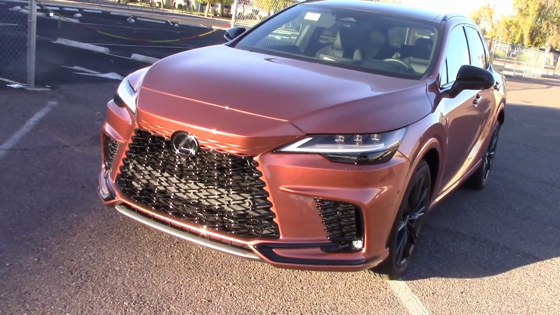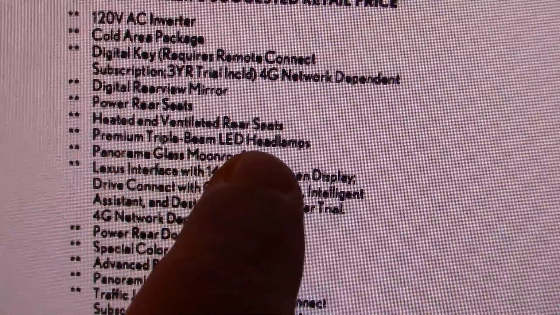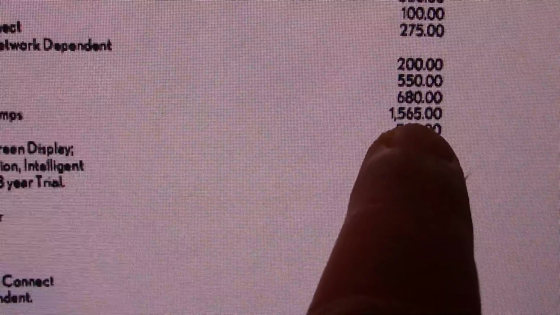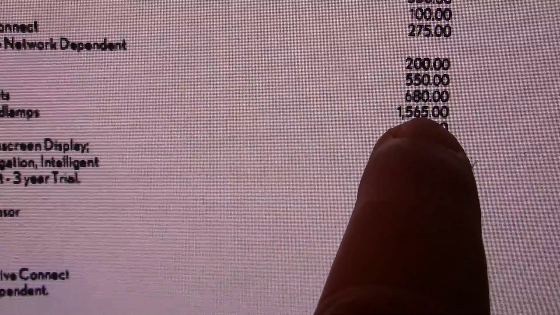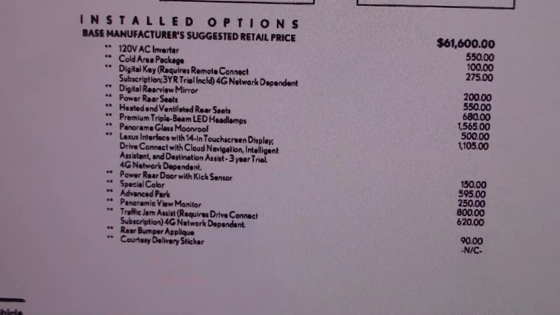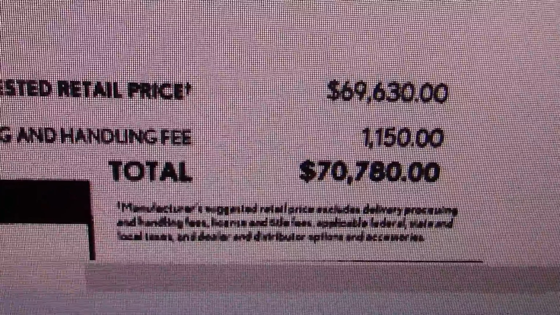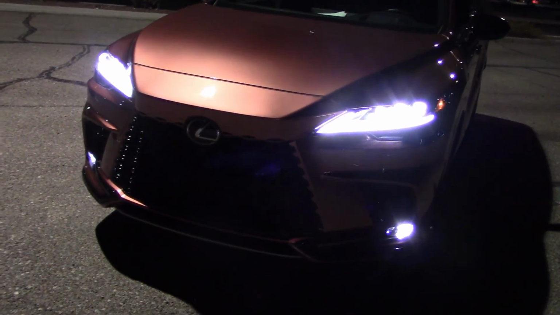We'll find out. And on this Lexus, they're charging us for triple beam LED headlights a whopping $1,565. Are they worth the extra tab? We're going to find out. And that, with an awful lot of other options, gives you this. That's a lot of money. It's dark enough to check out these lights, see how they do.